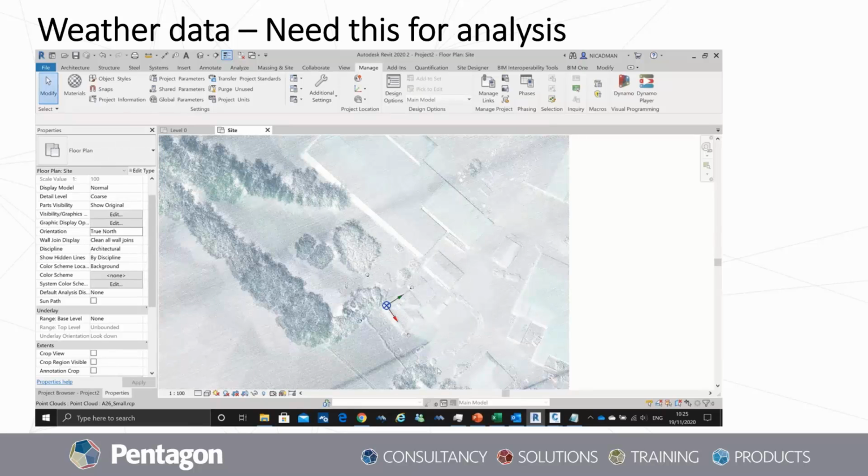So if you do have a very detailed model and you do need to run analysis on it, that is exactly what you need to go forward and do that.